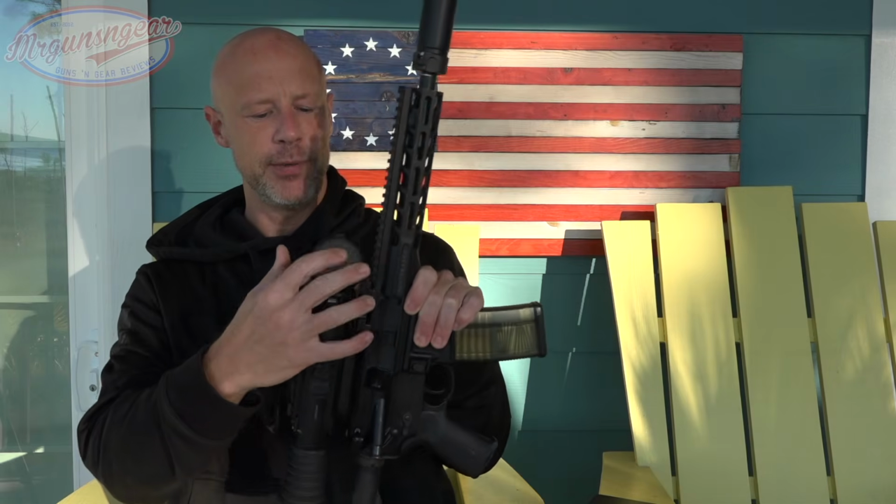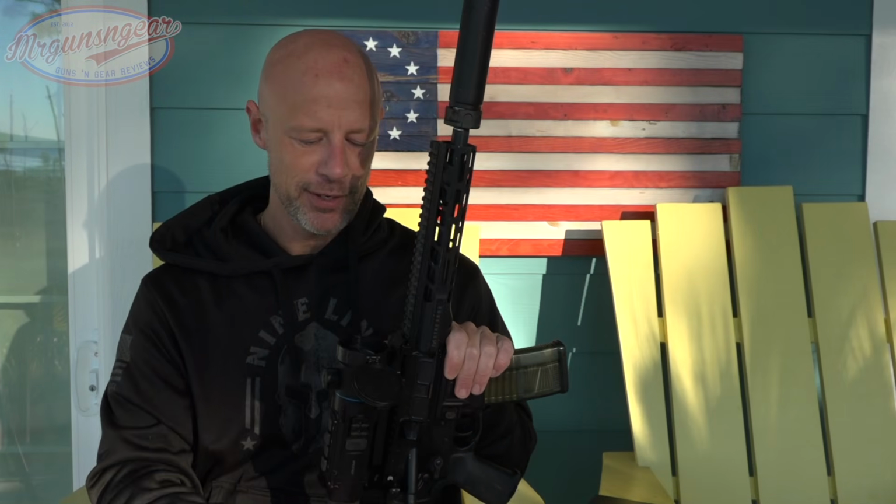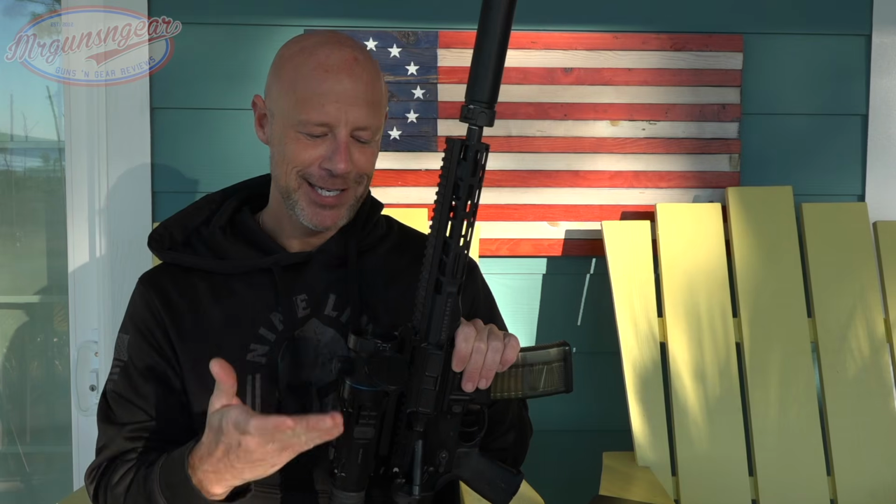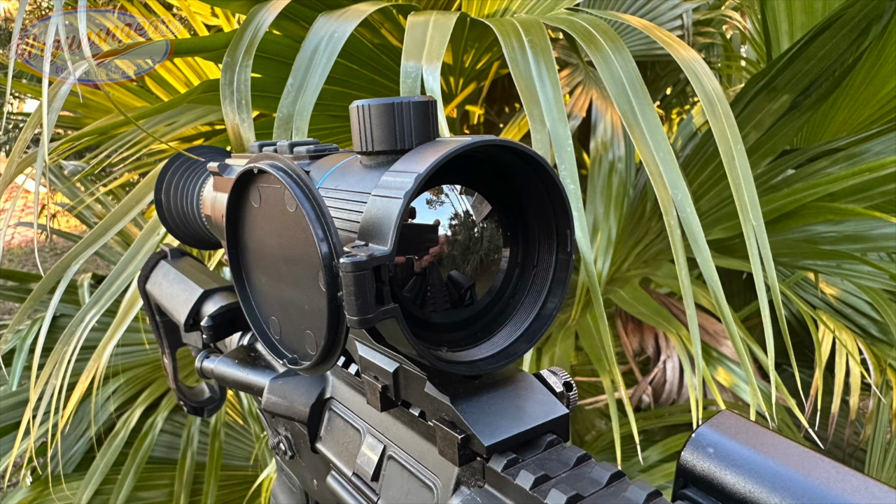Up front here, we do have a lens cap, and typically on scopes, if you guys have watched the channel here for a while, I'm not a big fan of lens caps. However, the exception to that rule is going to be night vision and thermal. You absolutely need to keep this thing closed if you're going through the brush or anything like that, because the actual lens there is what is giving you the image, just like a regular camera would be, if that makes sense. So you don't want that to be fouled up, because it actually can damage the performance of the optic itself.